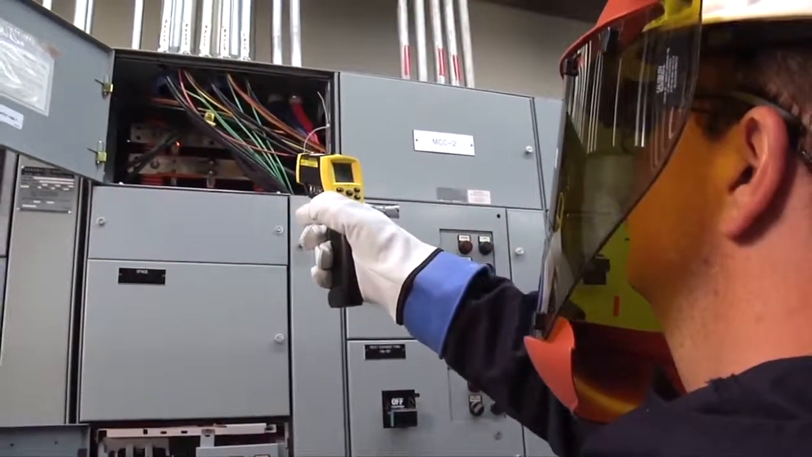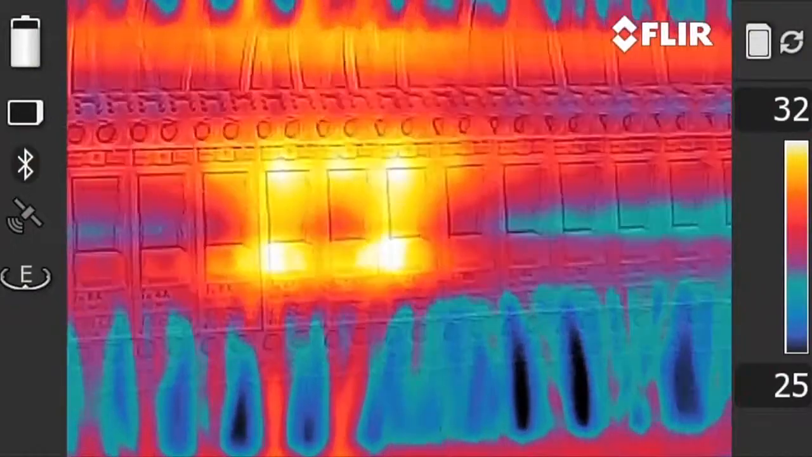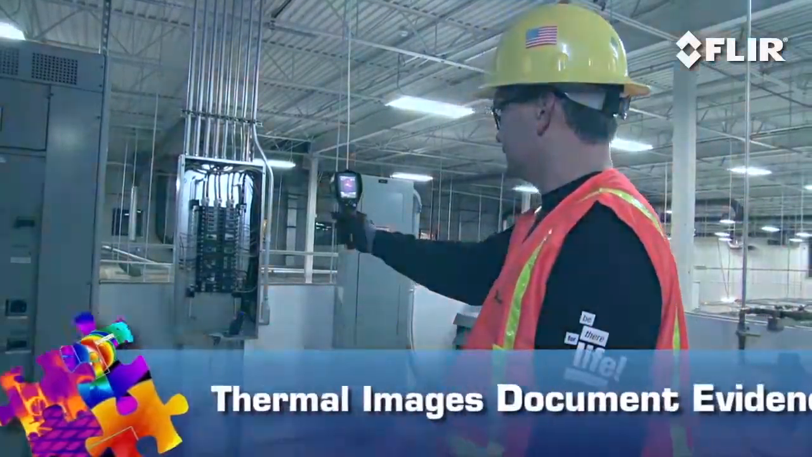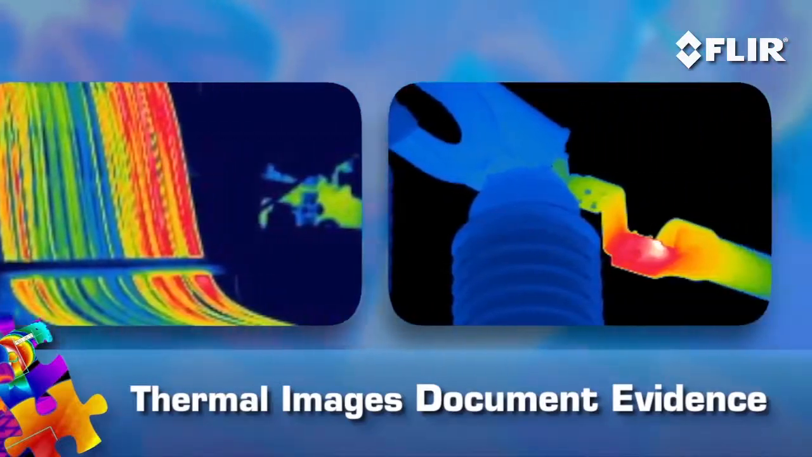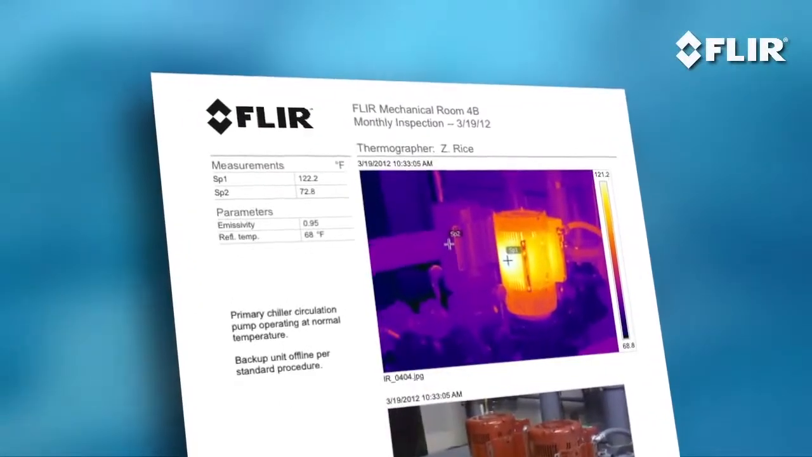A FLIR, on the other hand, gives you the level of immediacy and precision you need to expedite emergency repairs, and makes it easier to pre-plan maintenance for less urgent issues. With the thermal images and thousands of reliable temperature measurements you capture in every shot, you'll also be able to more clearly document the problem and add extra credibility to reports, like the kind insurance companies require to validate plant safety and equipment integrity.